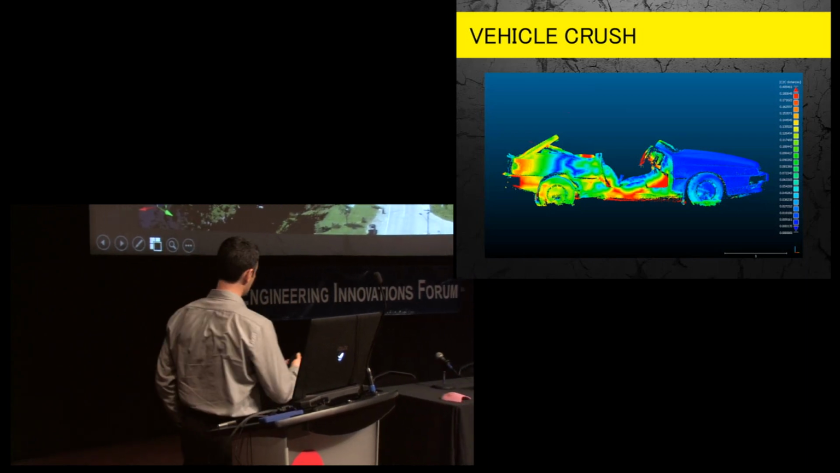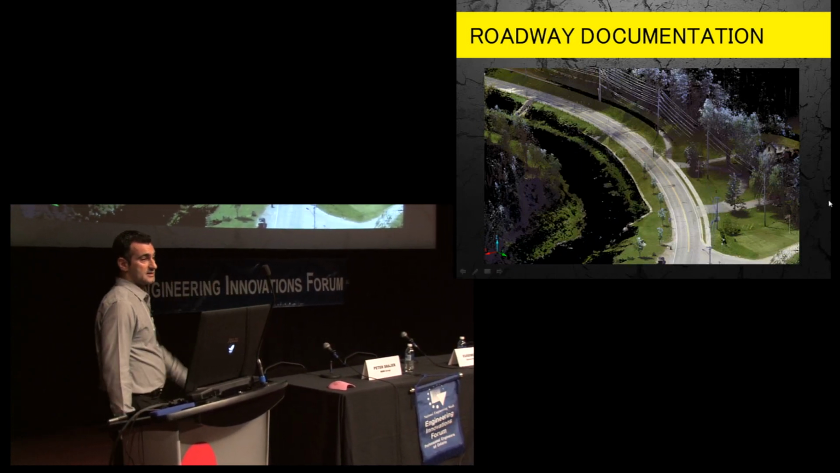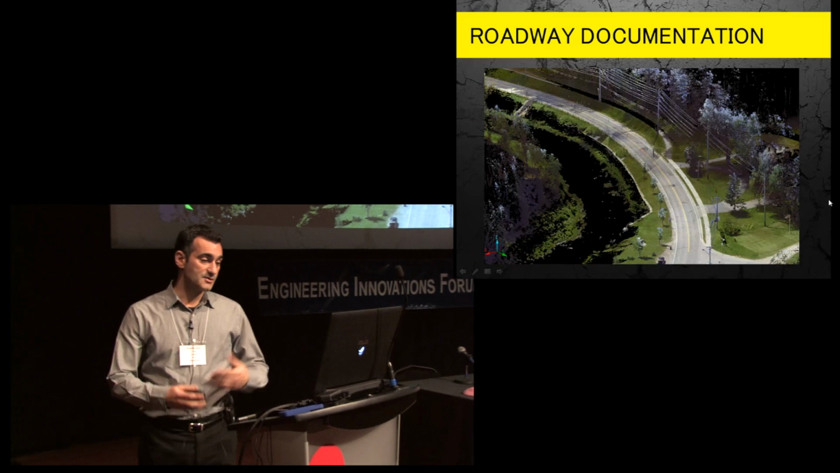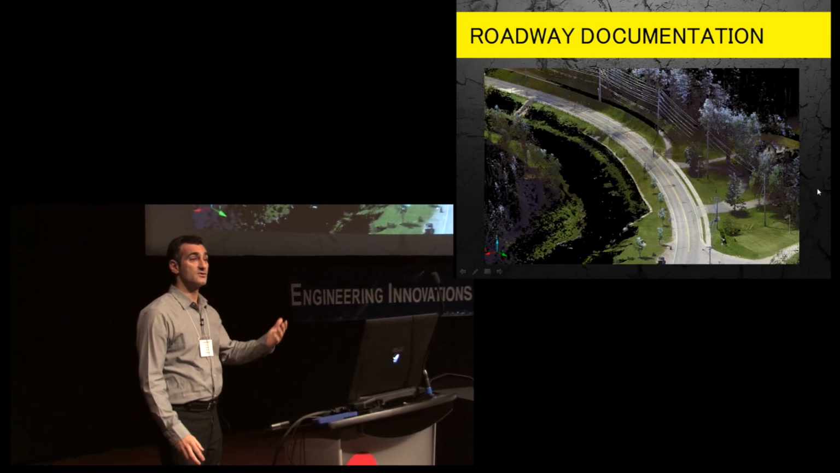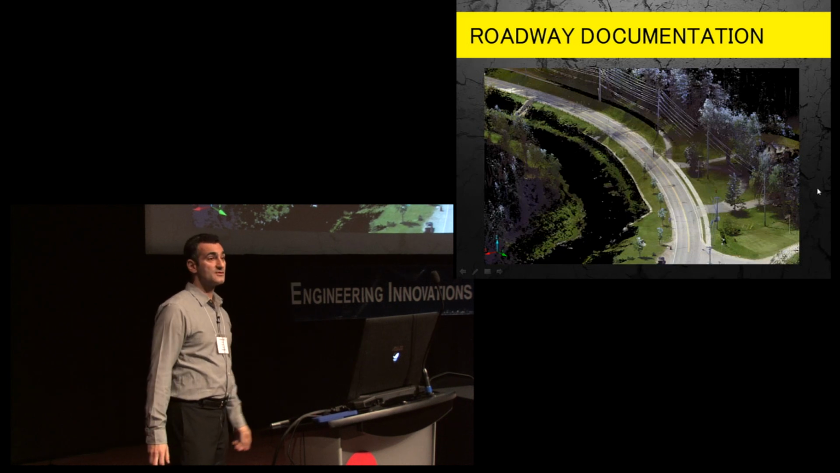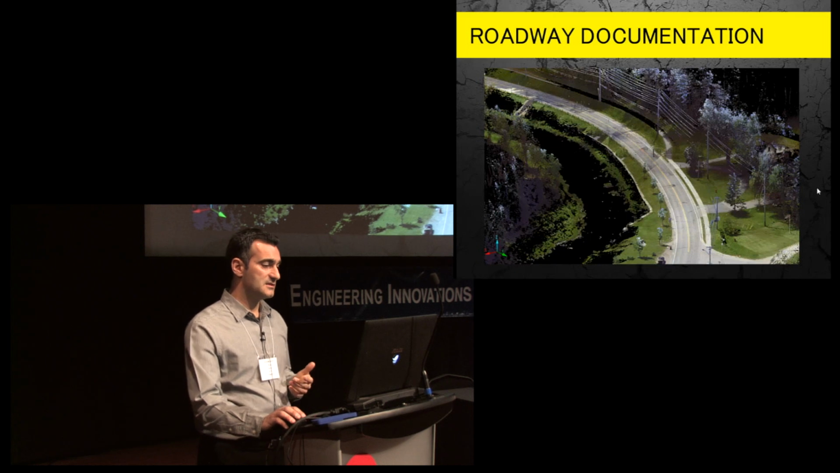Roadway documentation. So if you want to map out the whole road and you want to go a kilometer, or you want to go more than that, there's different types of scanning systems. There's mobile systems that you just drive and it scans. So if you want to do 30 kilometers, you can do 30 kilometers. And you see you pick up a lot of detail.